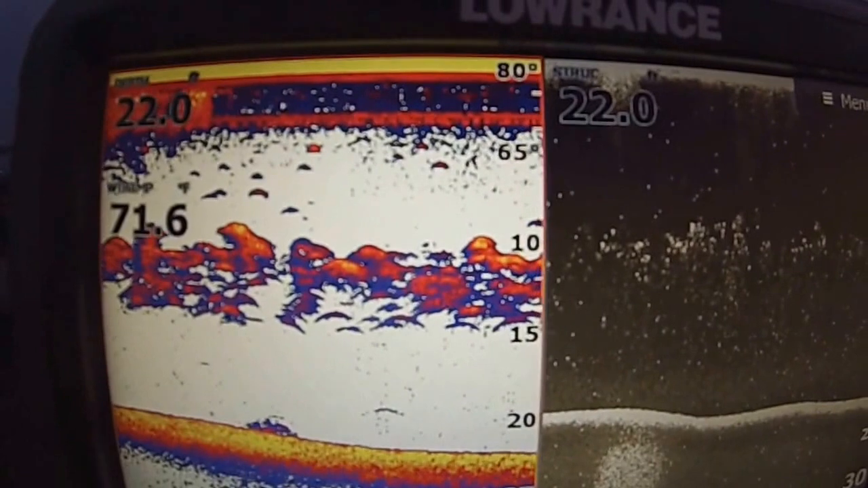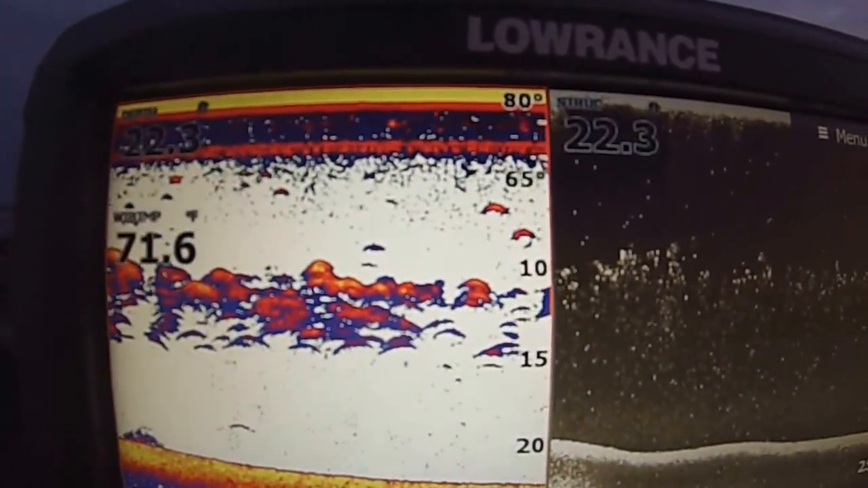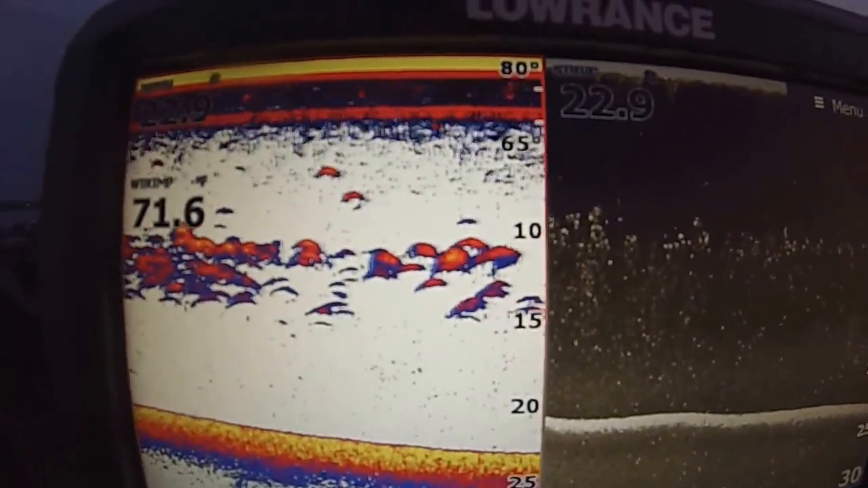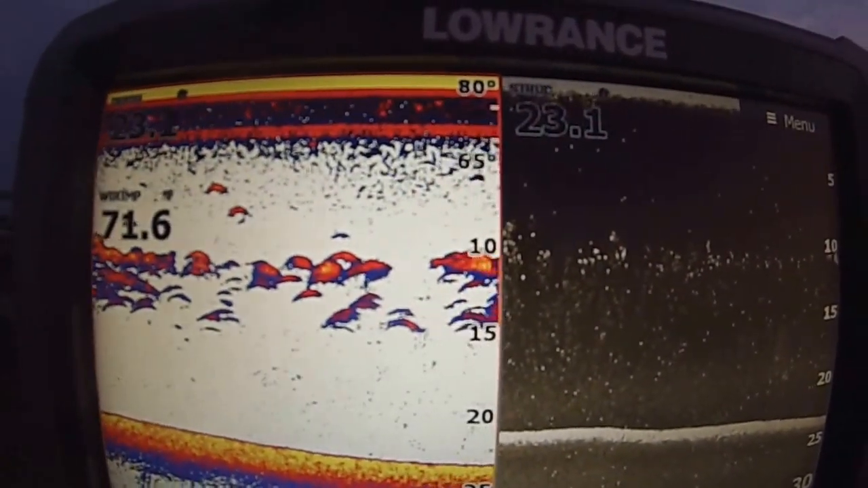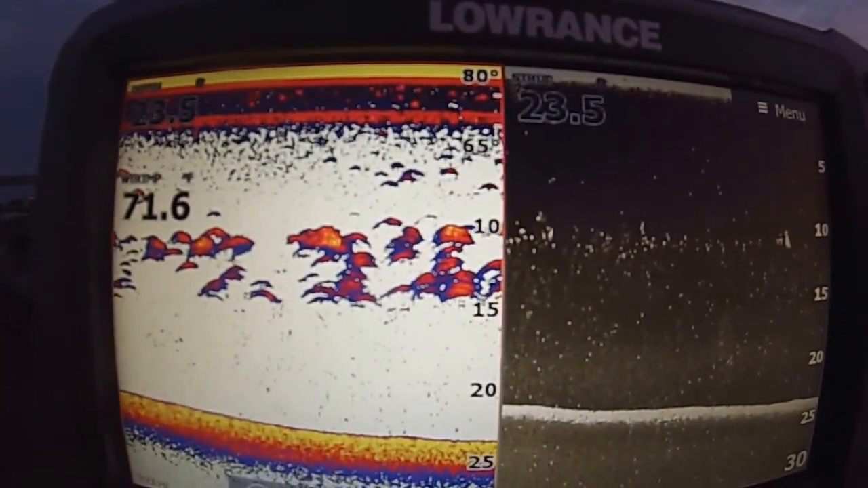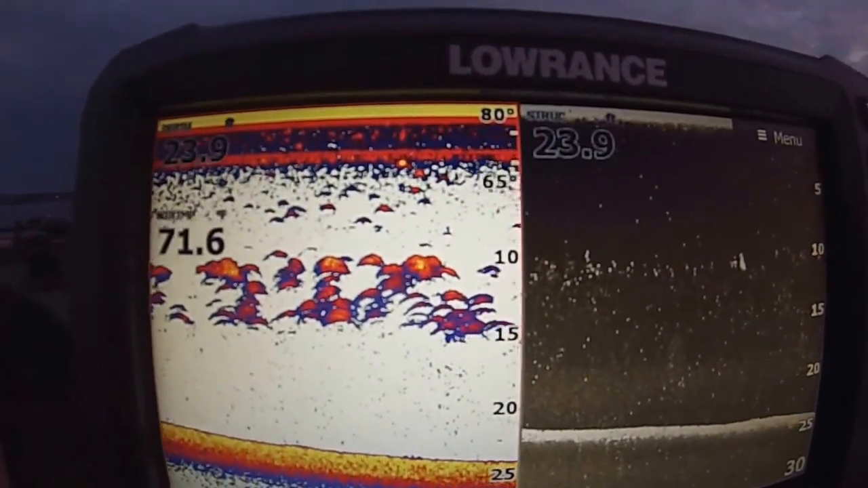Well, that's kind of what bass look like when they're suspended, feeding. Now they're getting smaller, so we're probably on white bass, but there's some good lines in there, which were bass. Pretty neat though. Alright, let's go check a few other points out.